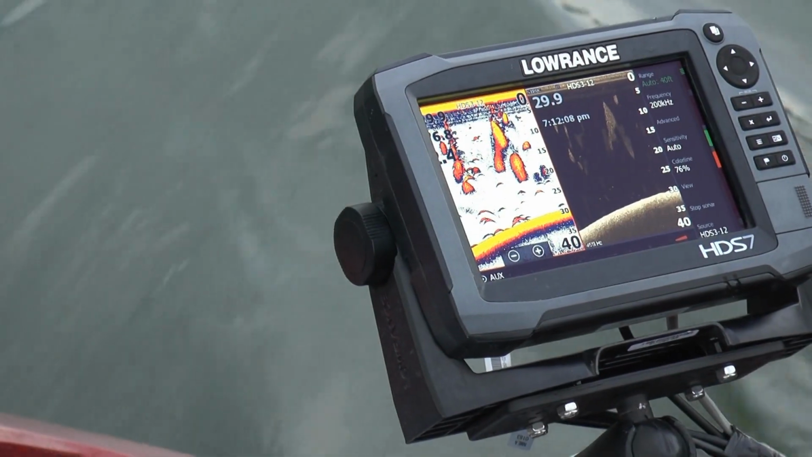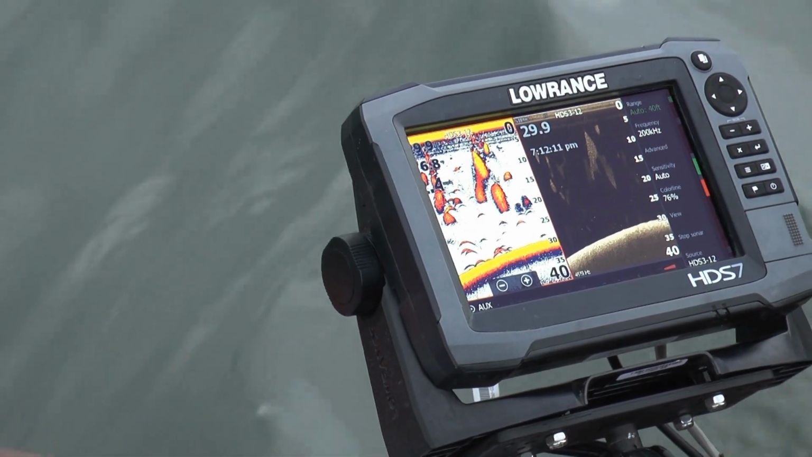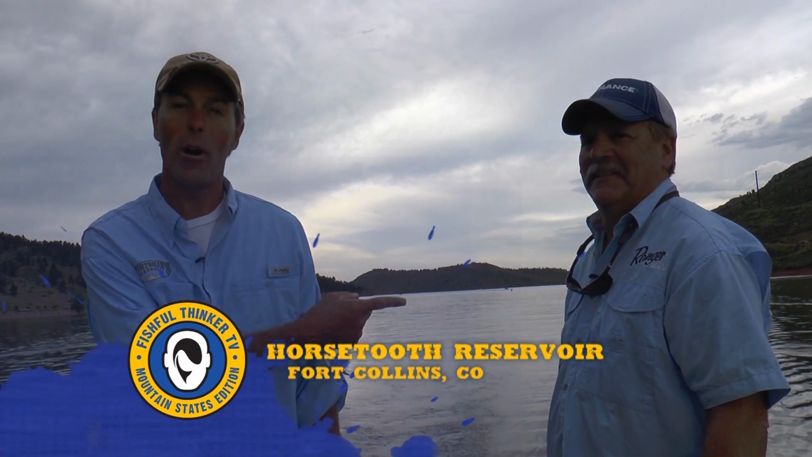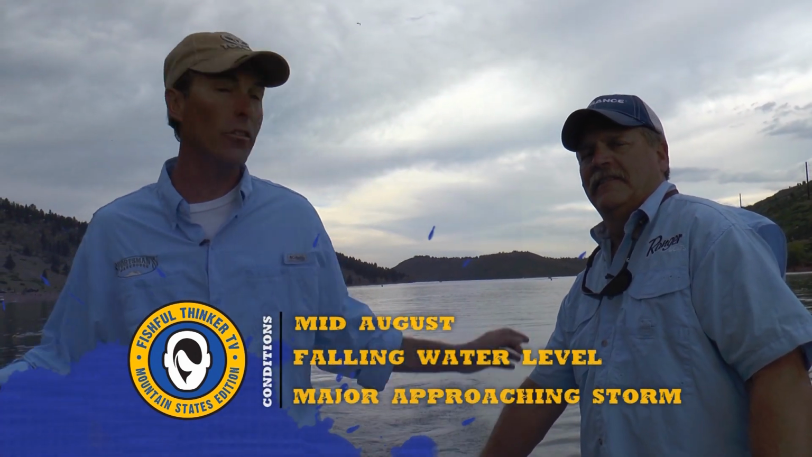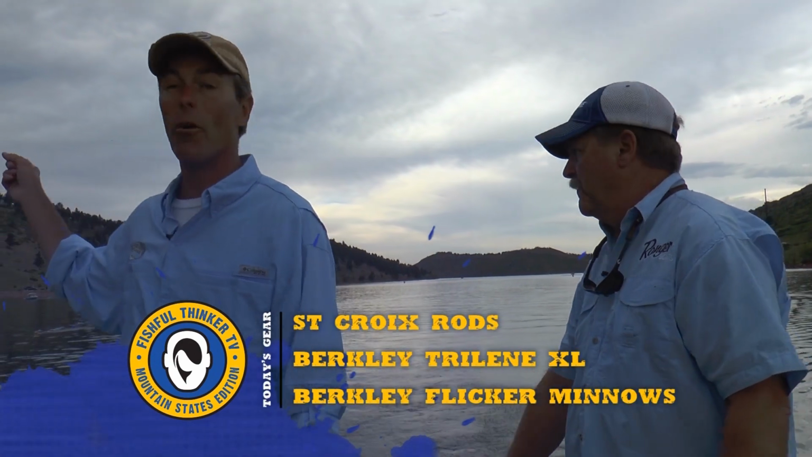That looks like a good place to troll. So guess what, guys? We're trolling. I'm Chad LaChance. That's Dan Swanson. We're out in the Big Bad Ranger boat. We're on Horsetooth Reservoir. We're looking for walleyes. Baits are already out. The boat ramp's right here. Stay tuned, get comfortable. It should be fun.